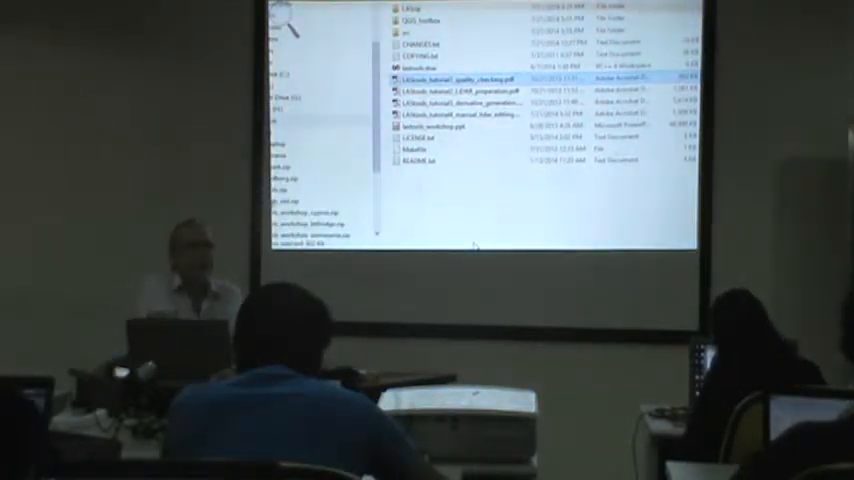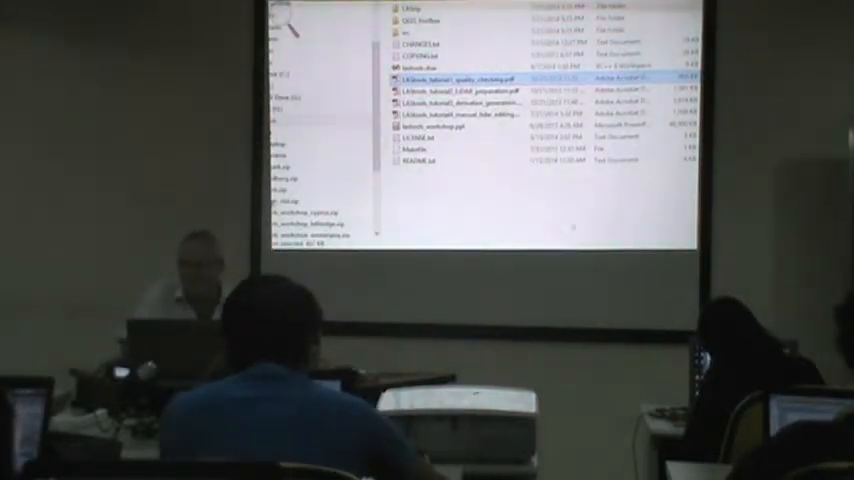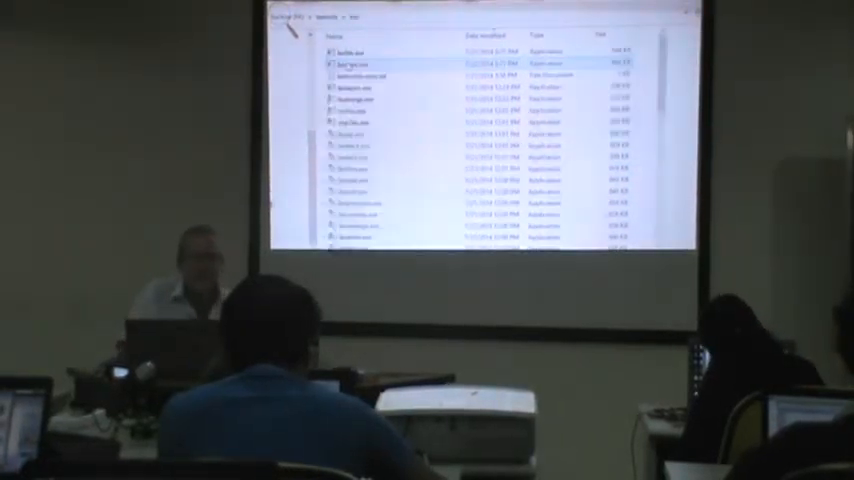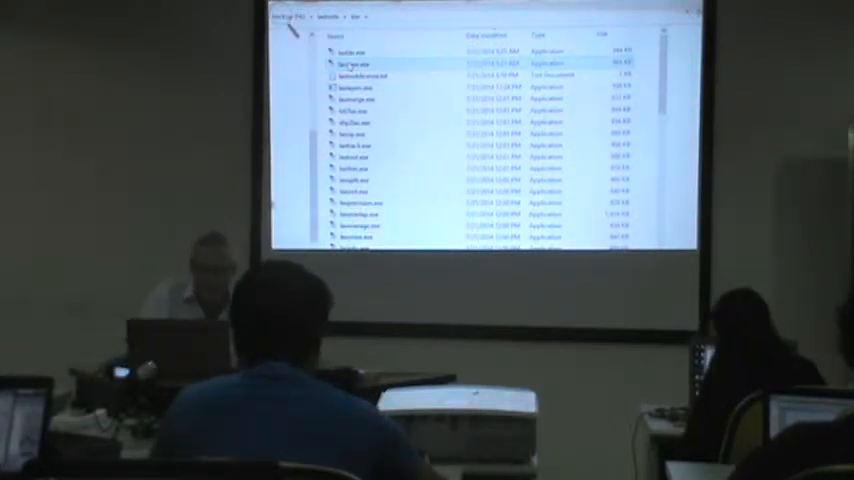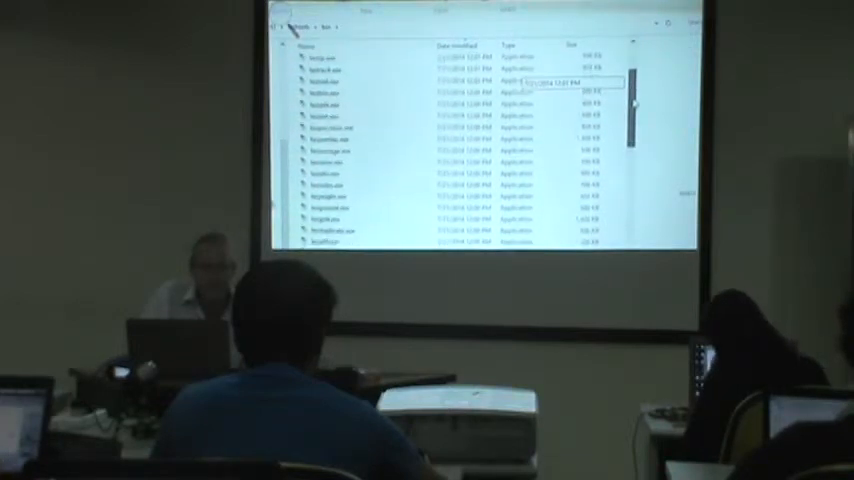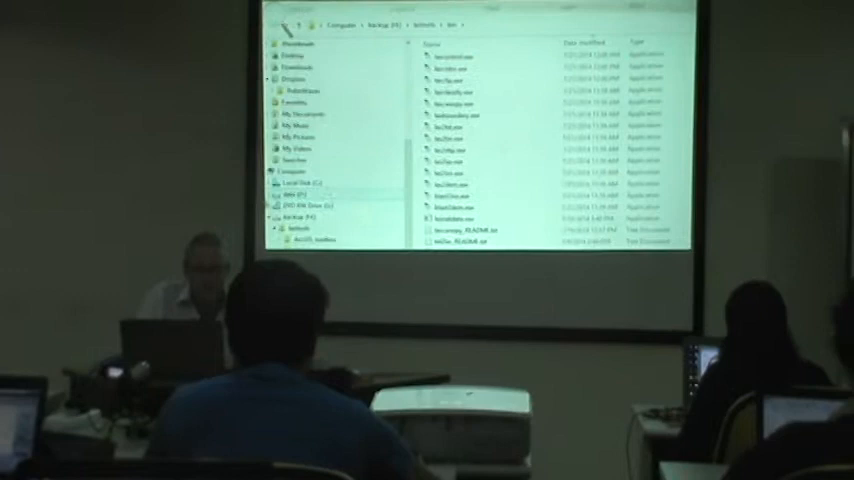Okay, I think it's time for a little warm-up exercise with LAStools. Okay, so let's get LAStools warmed up. Into the bin directory. There is a tool, I called it before the Swiss Army knife of LAStools.